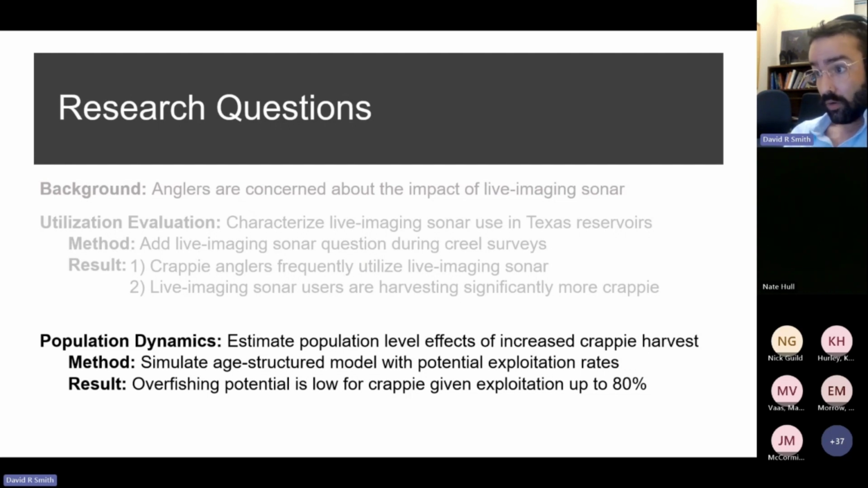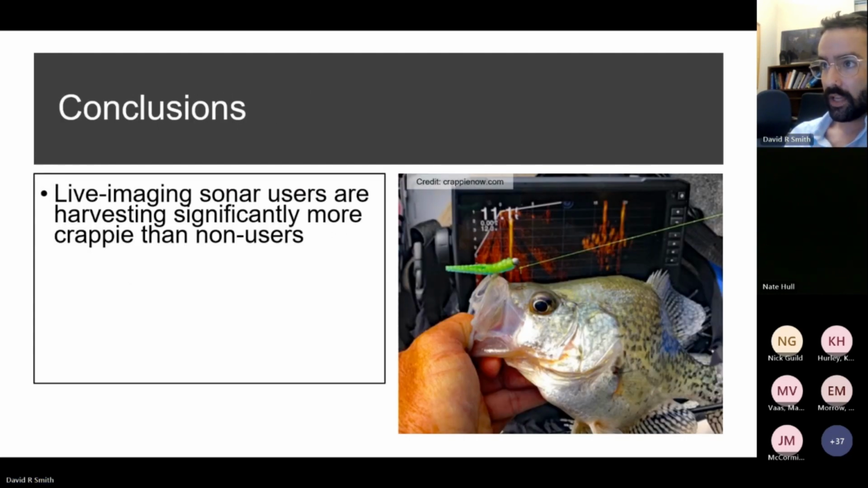This shows us that crappie are a really hardy species with fast growth rates and a very small size at sexual maturity, and to overfish a typical crappie population, it takes a lot more exploitation than the levels that we applied in this model.